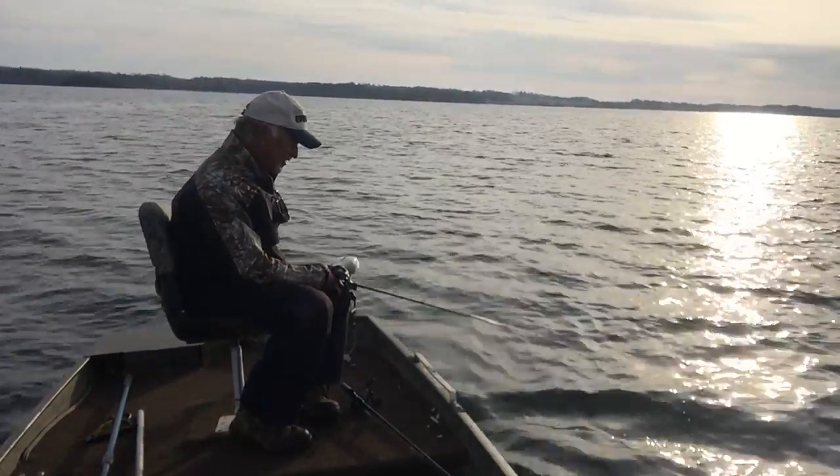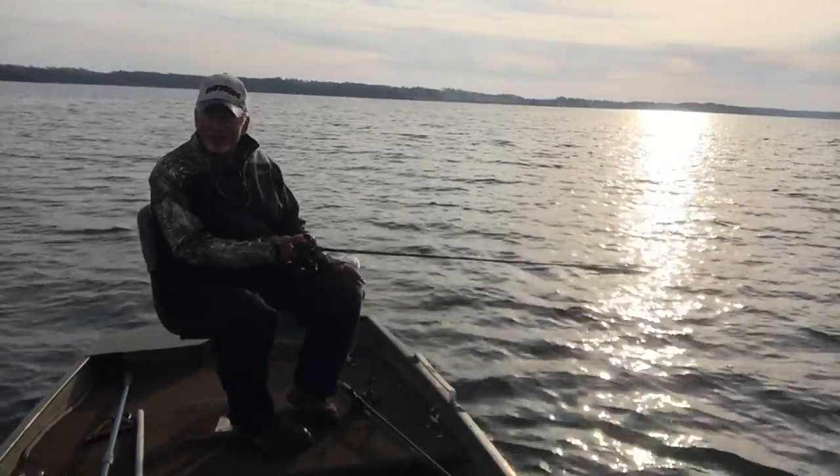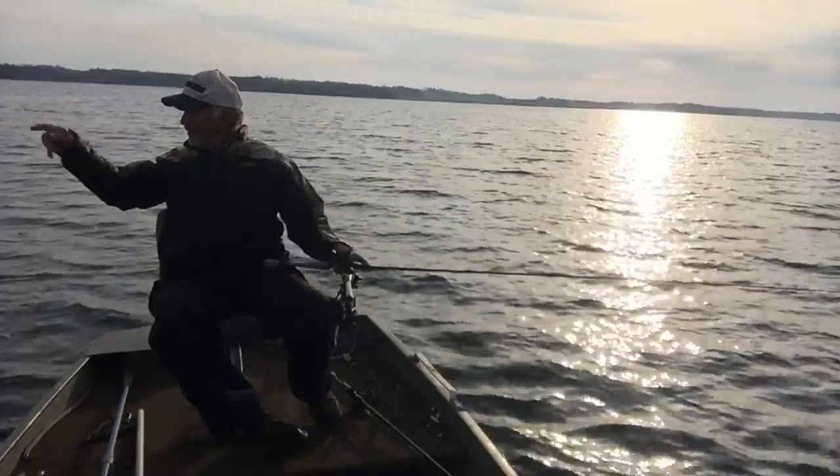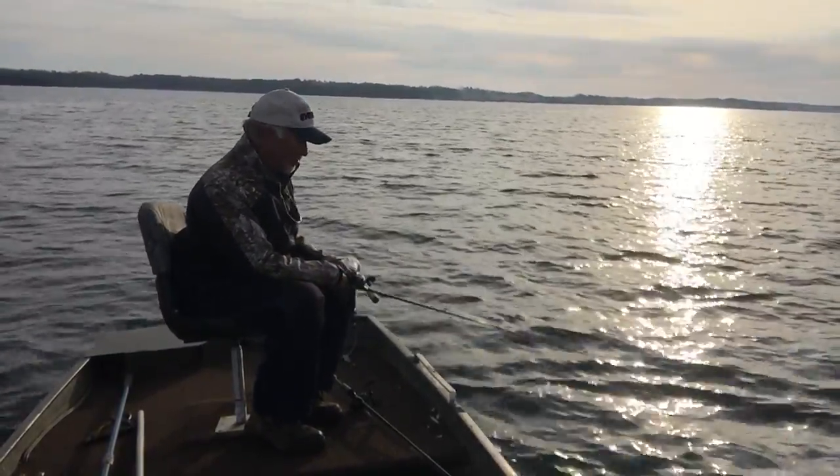So it's important. And see, I done got off of them right here now. I went out a little deeper. I need to move right over there. Loney's sitting over there where I need to be. He knows that's where I need to be, telling me to come on, fish over here.